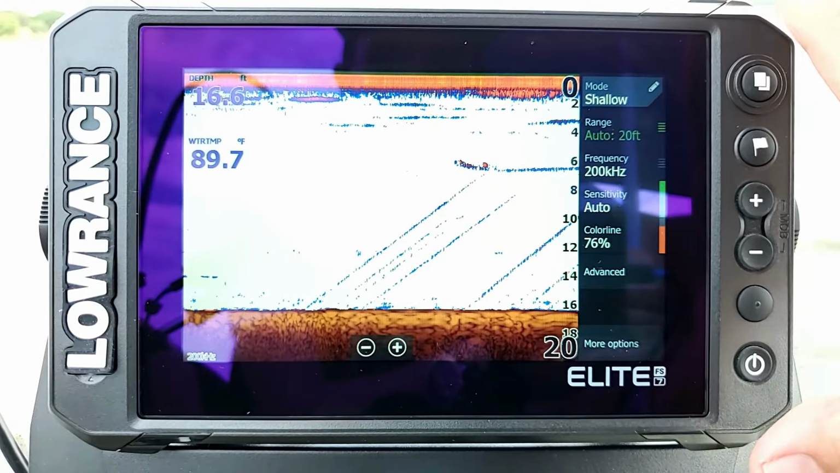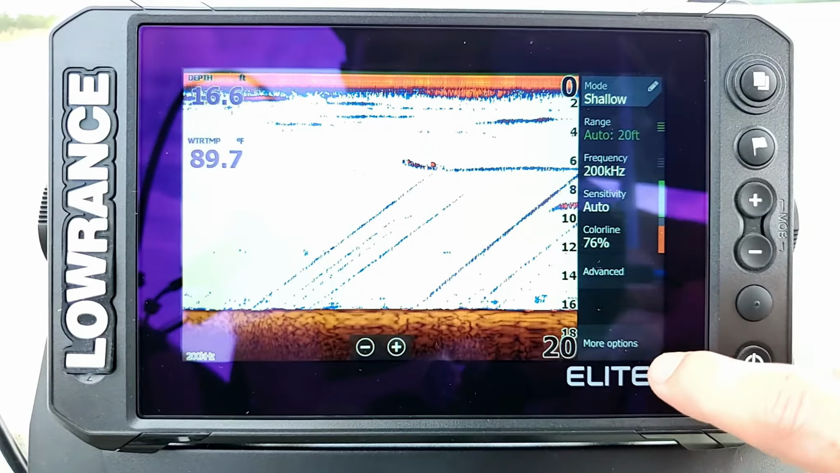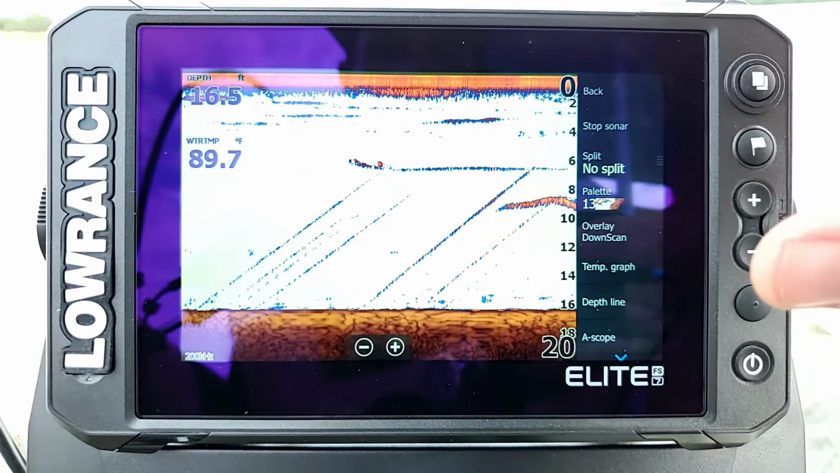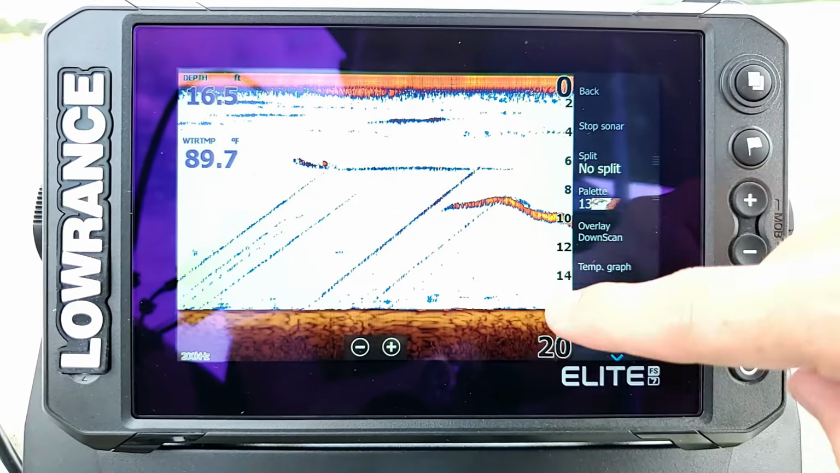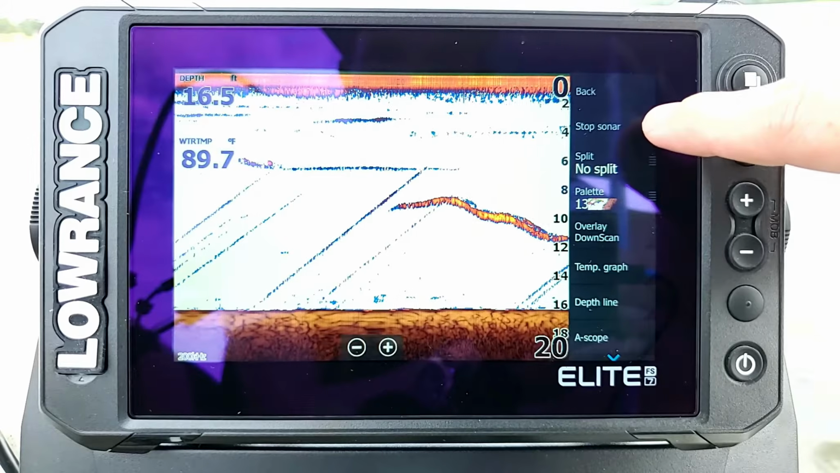All right, now that we've gone back to the screen here, we're going to select the last option, which is more options. These are more menu options that give overall settings to the screen that aren't going to really affect the performance of it too much. The first option we see here is stop sonar.